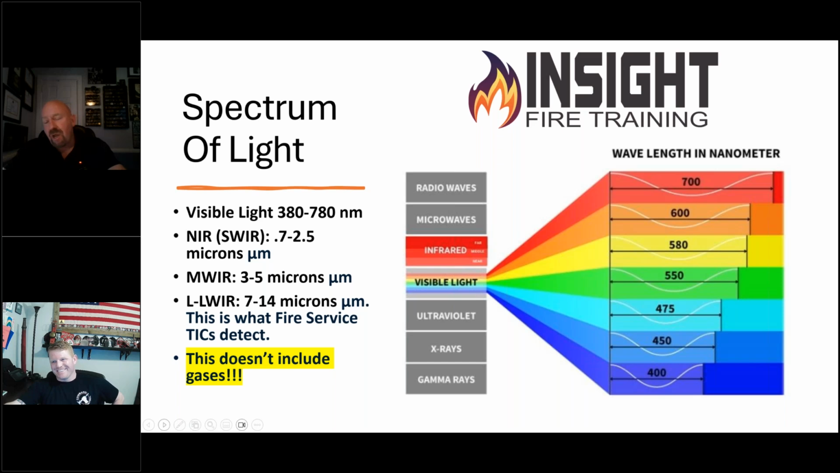And when we look at cameras themselves, I want you to think about this as we go forward. Your eye only sees less than 1% of all light around us. We're looking at between 0.4 to 0.7 nanometers, while there's so much else going on around here: gamma rays, X-rays, ultraviolet, infrared. And infrared itself is broken down into short, midwave, and long wave. Then we have microwaves, we have radio waves, we have all this stuff going on around us, and we see less than 1% of that.